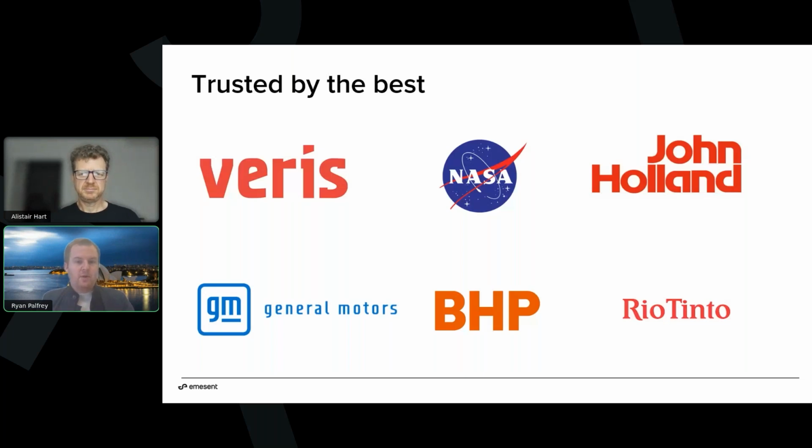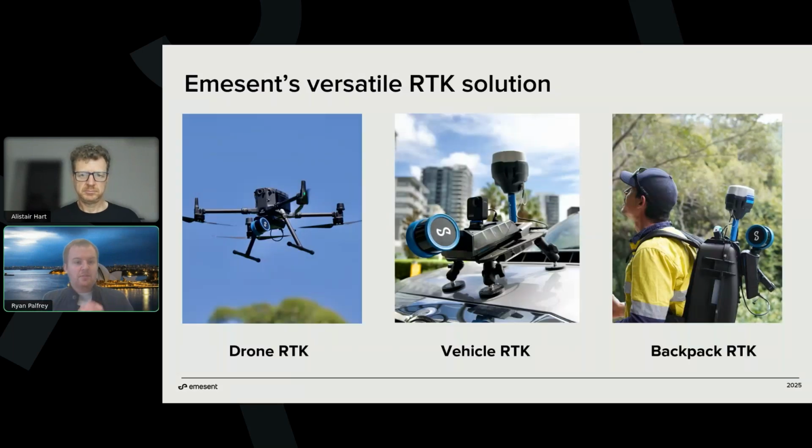NASA being our favorite one to put on the PowerPoint slide, of course, but many other awesome companies as well, from progress tracking to topo survey to as-builts to doing tunnel mapping in those really challenging SLAM environments, underground in mines, above ground in open pit. It really is, where can mobile mapping take you, particularly in 2025 as the technology is maturing and the workflows are becoming more seamless. And so where does that leave us in terms of RTK?